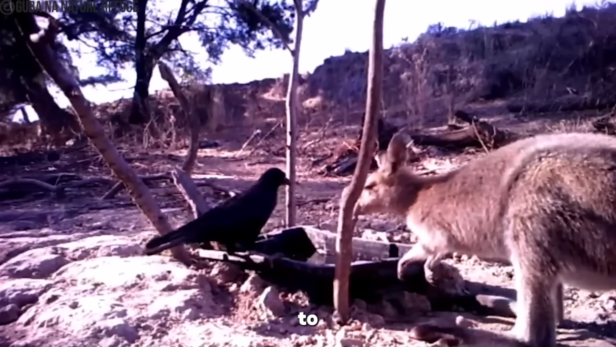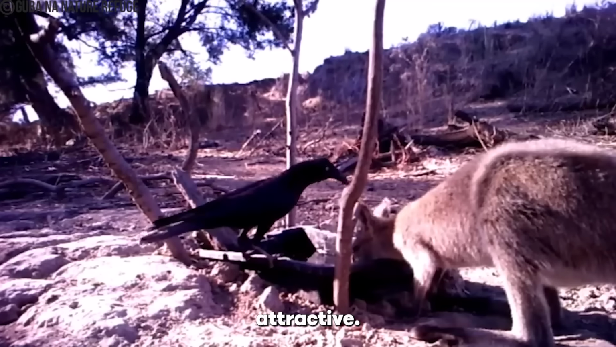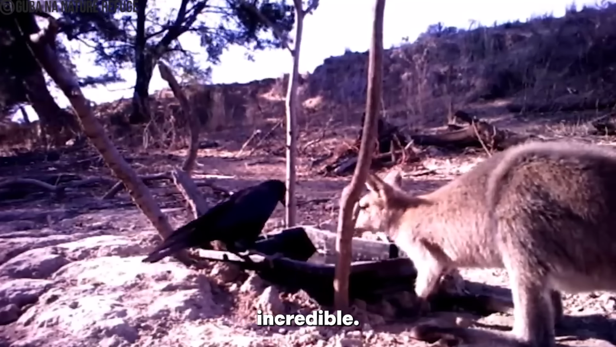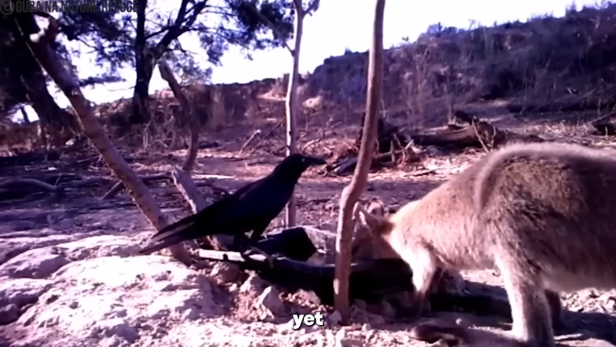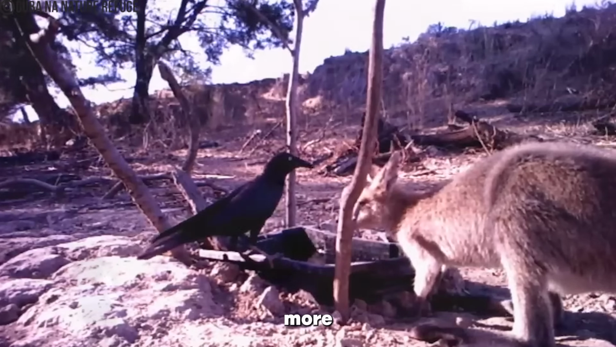Whether it was actually there to help the poor animal, or just thought the ticks looked shiny and attractive, that's another question. The crow eating the tick was already incredible, but this story is not over yet, because as it turned out, the crow really liked these things and wanted more than one.